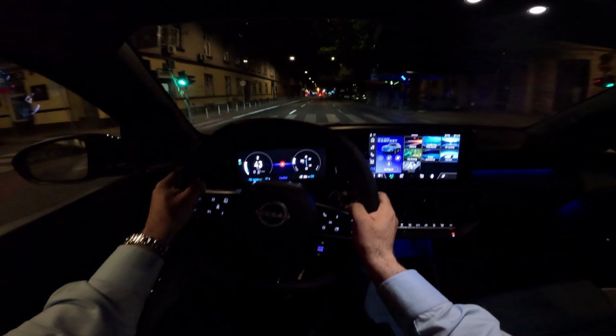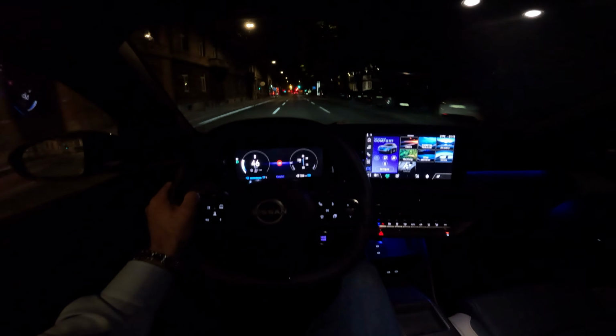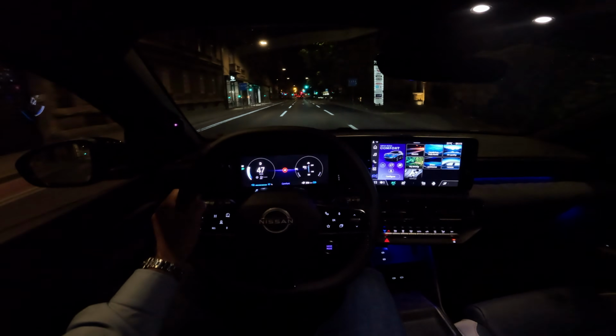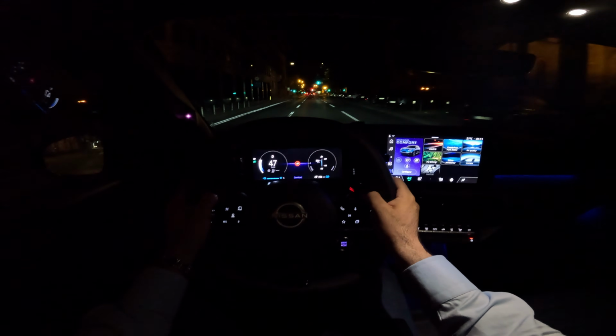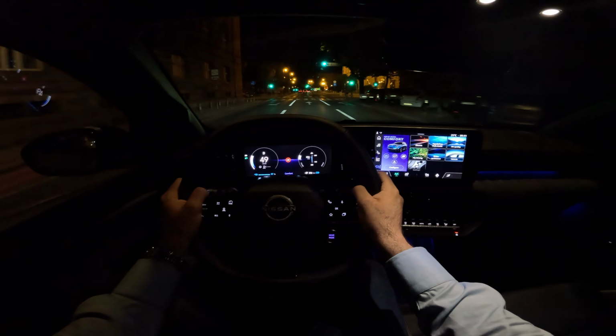And we are now in the city. So let's also mention the numbers for the acceleration. 8 seconds to reach 100 for this model, and 9 seconds for the version with the smaller battery and less power. And the top speed on both models is 150 kilometers per hour.